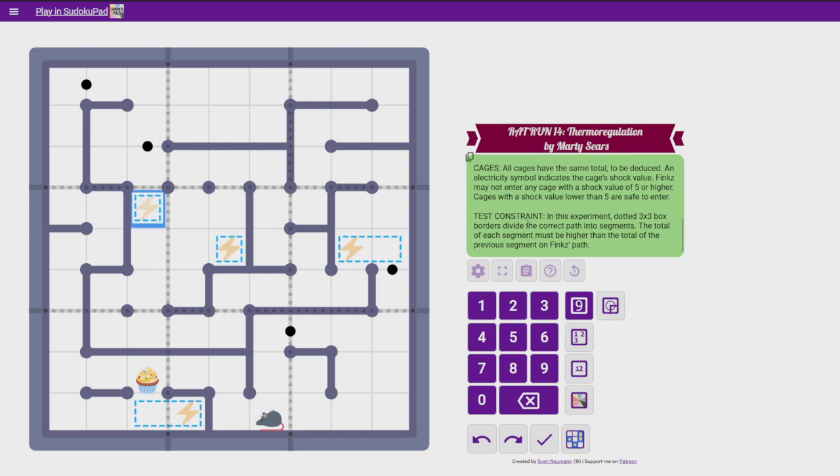And finally, test constraint. In this experiment, dotted 3x3 box borders divide the correct path into segments. The total for each segment must be higher than the total of the previous segment on Finks' path. Which is kind of interesting, isn't it?